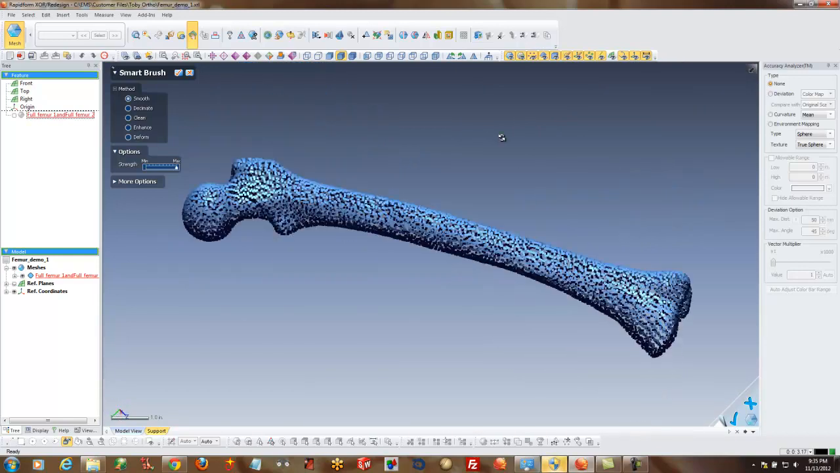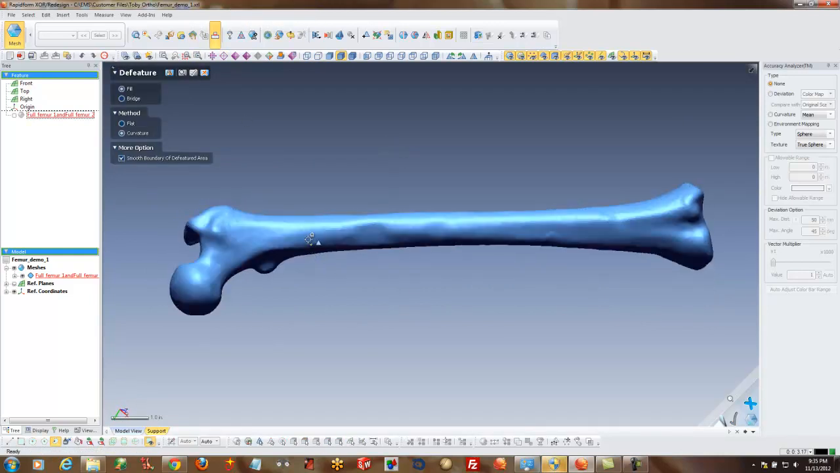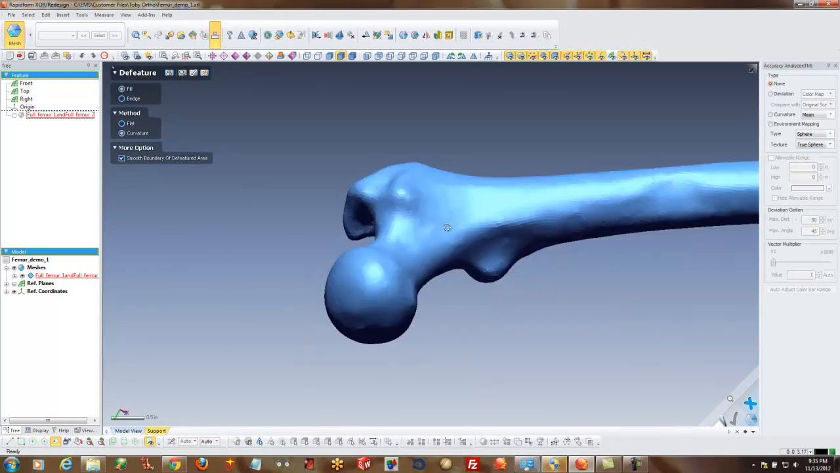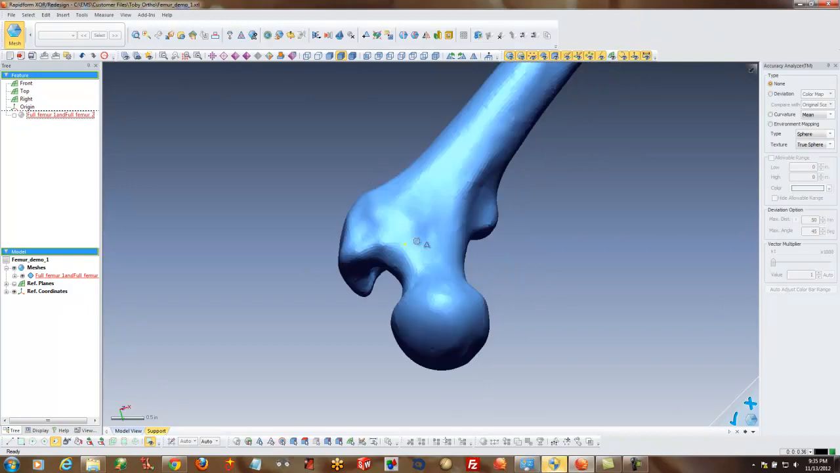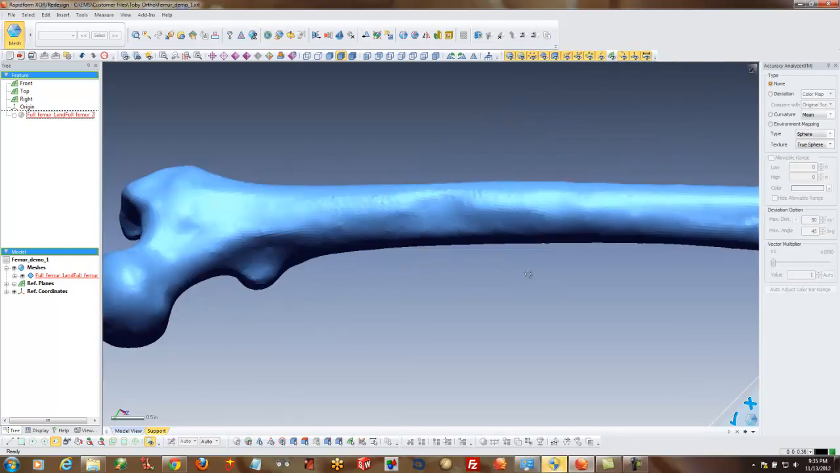I'll look at it now and say, hey, that looks pretty good. Another thing I can do is what we call defeature. Sometimes there might be something, maybe on this particular bone, this area here I just don't want, or it's too large. I could literally come in and draw around it like this and hit OK. It's essentially going to delete that area, that large bump, and then fill it back in with curvature-based filling.